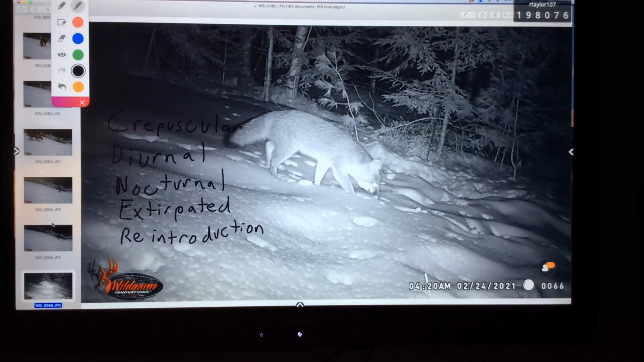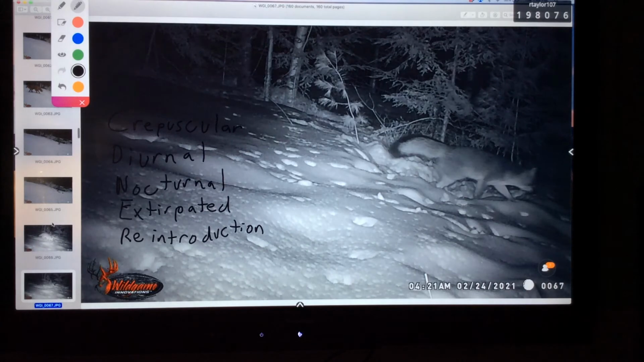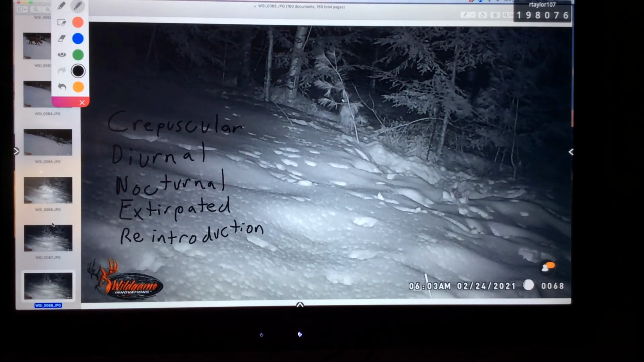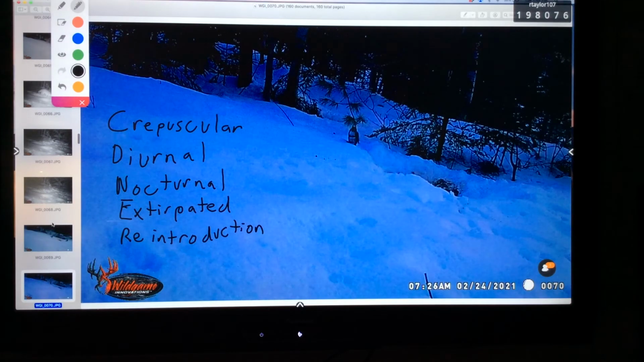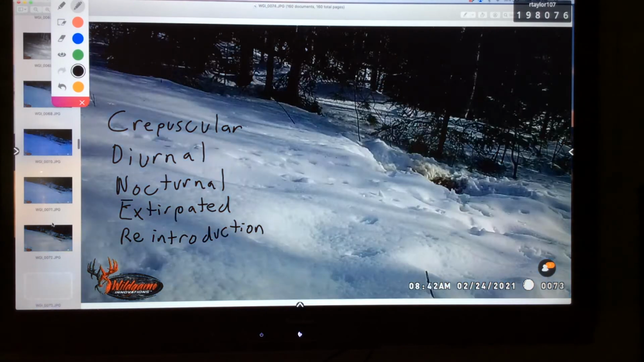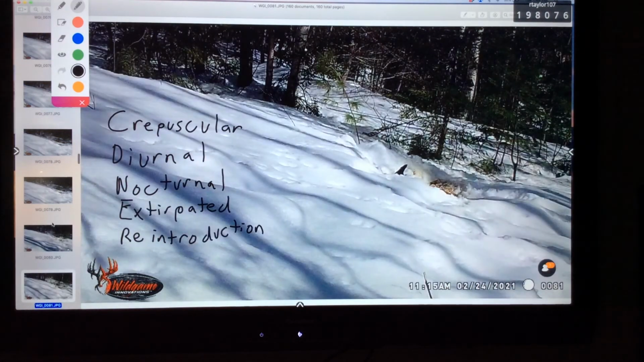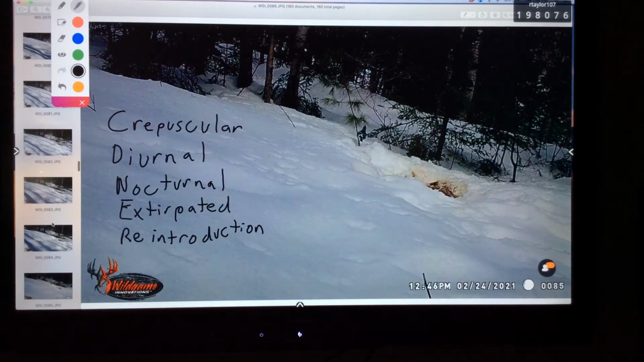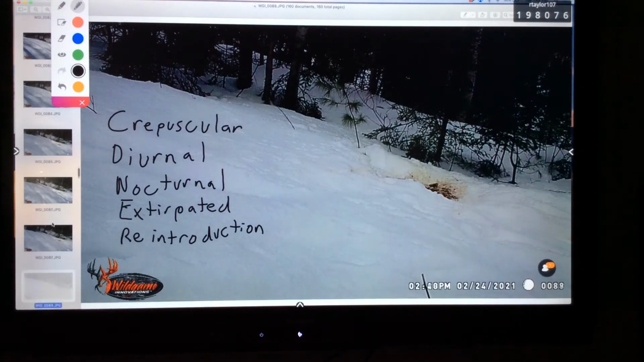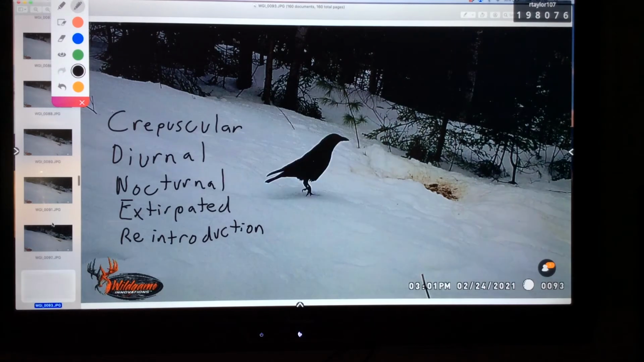Blue jays again. Here's the coyote again, 4:20 in the morning. He is definitely nocturnal, coming at night. That's the coyote. Now we're back to the blue jays again, diurnal, and our friend the squirrel, and the blue jays. I'm just scrolling through the pics now.